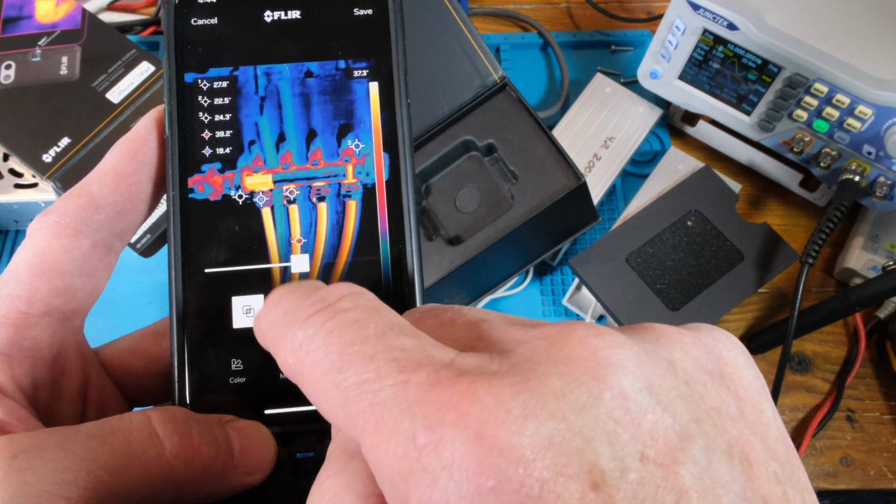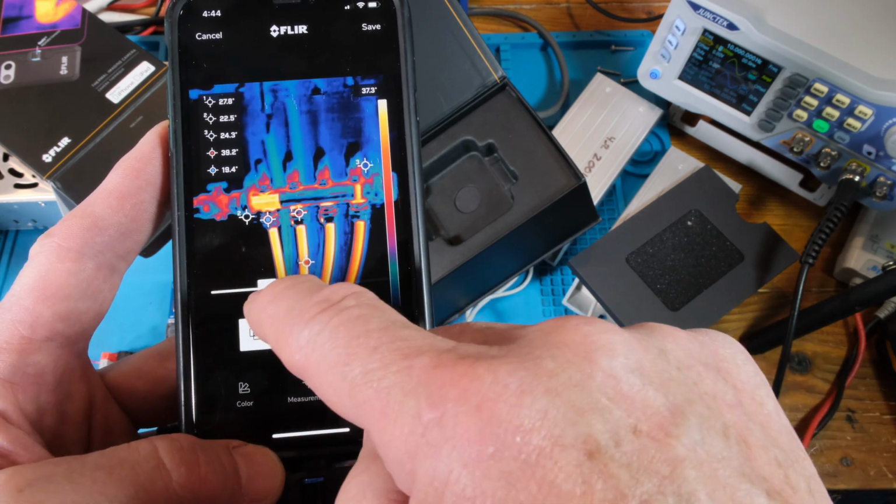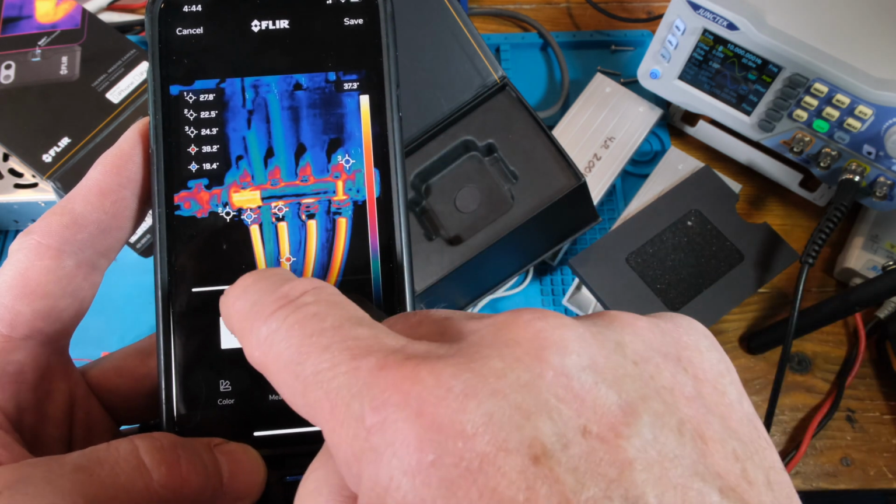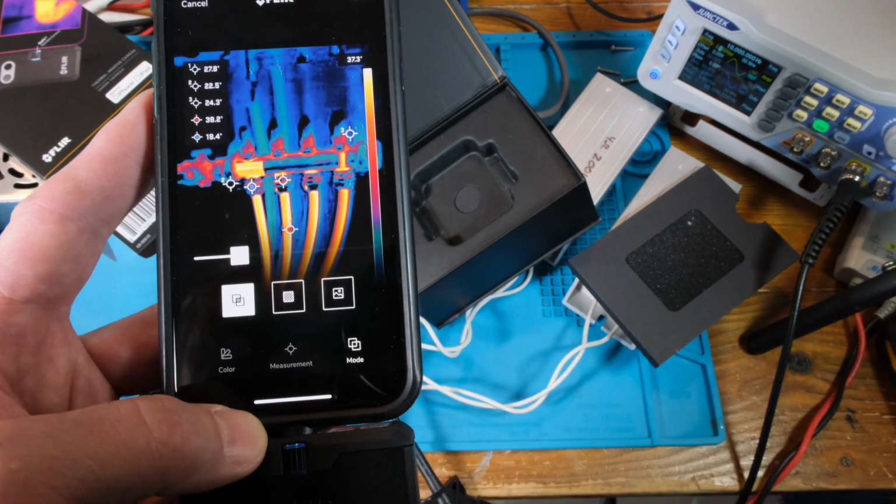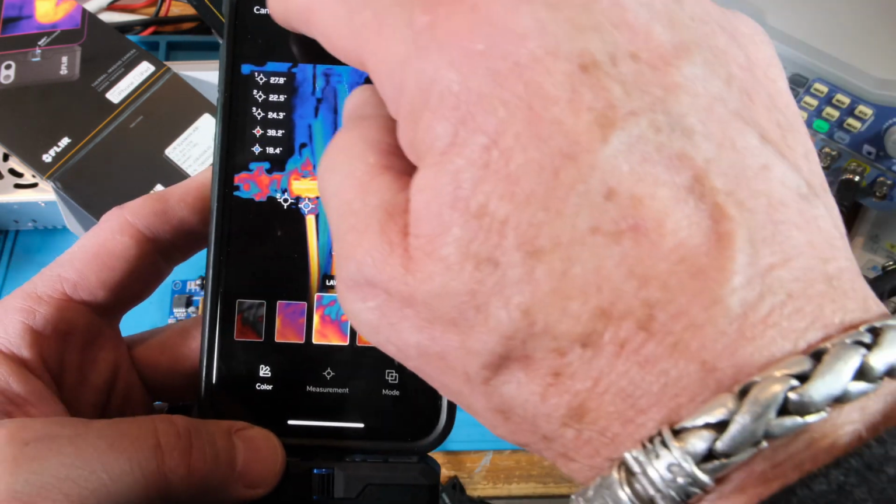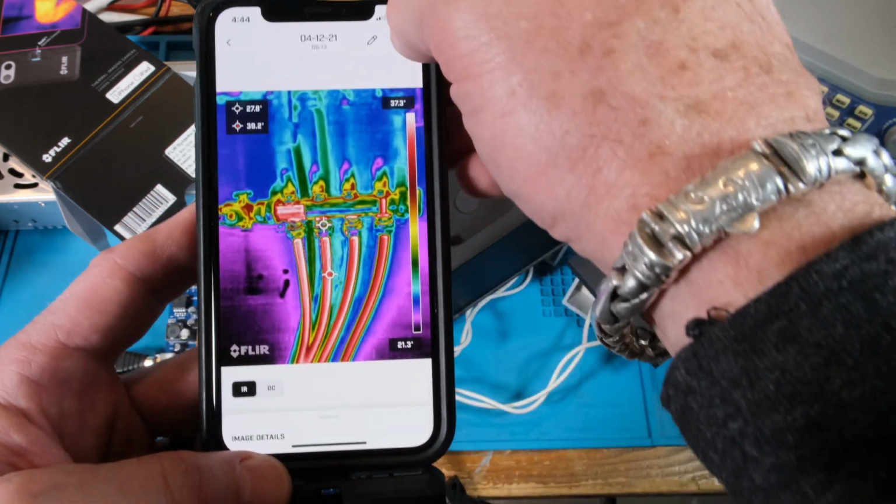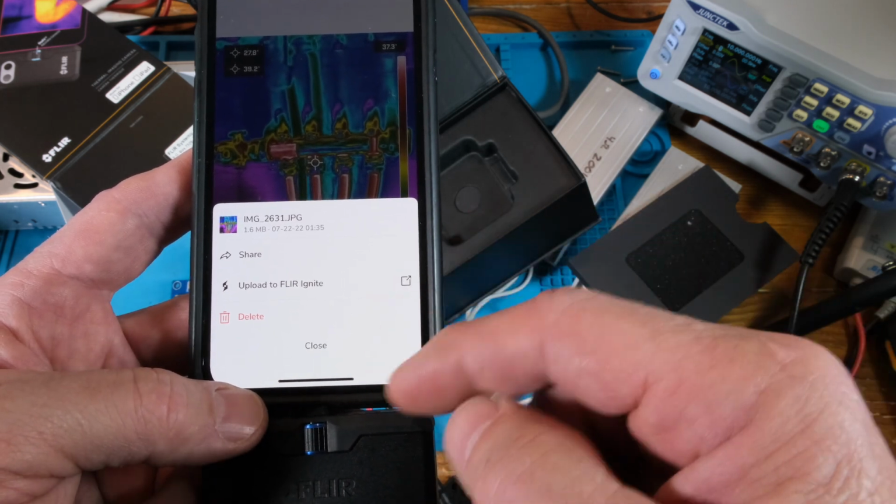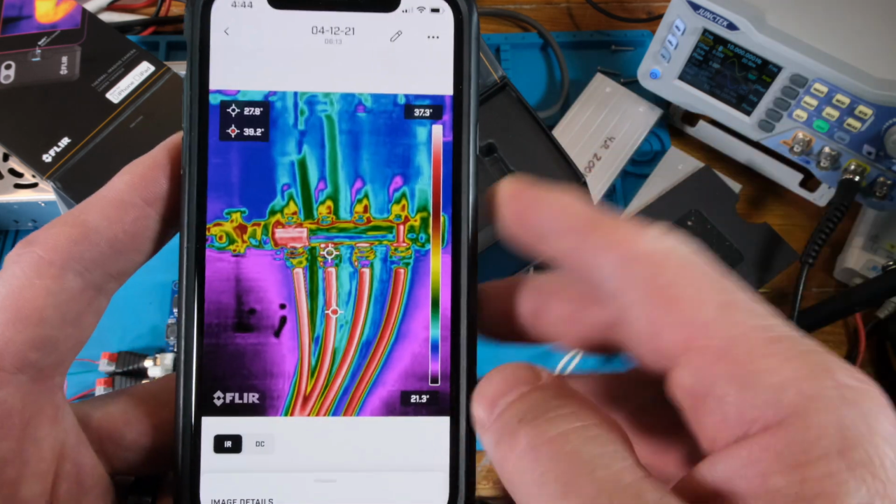But I think in this one, it's that special mode where you're supposed to be able to see some highlights, and I kind of see some things moving around. But yeah, I'm not sure about the post-processing on that one. But anyway, you can do things after you've taken the picture, and I'm not going to save any of that stuff. But you can edit it, go to this one, you can share it, upload to FLIR Ignite. So pretty nice. I think it's a very nice app.